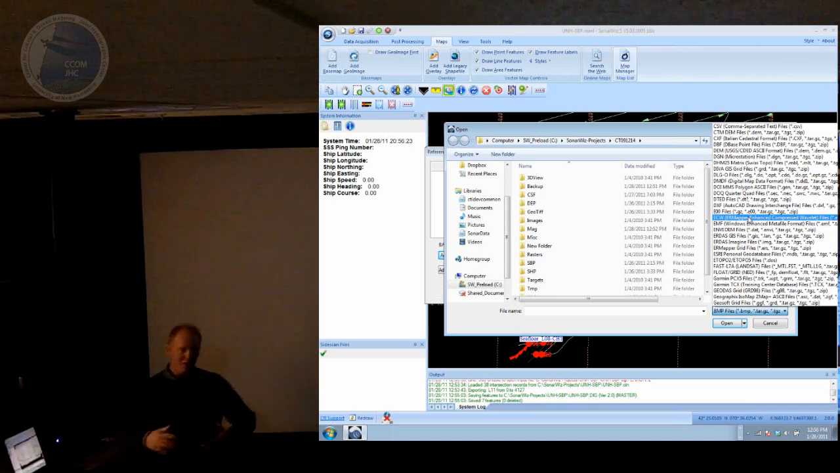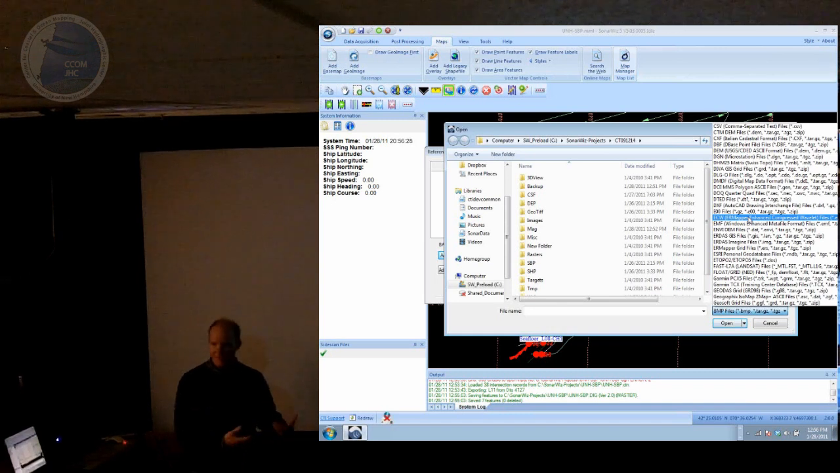But if you've made a grid, if you processed the bathymetry in something else, you can bring that processed grid in as a background map. That can even be an ASCII file. If you've got X, Y, and Z, you can bring that in.